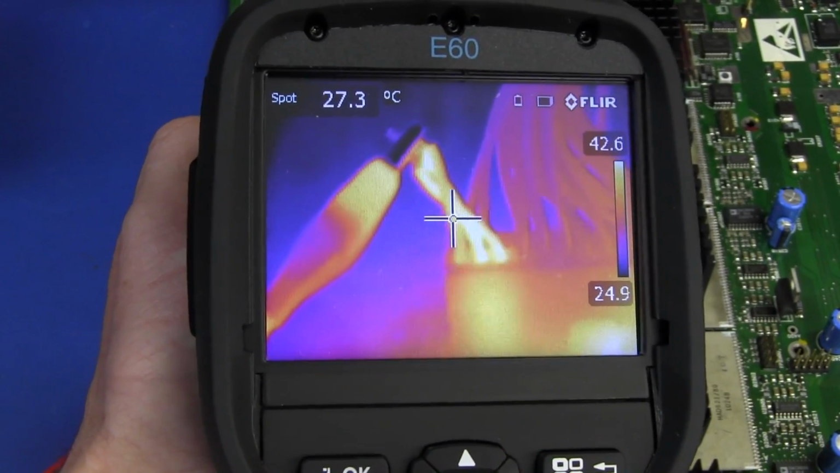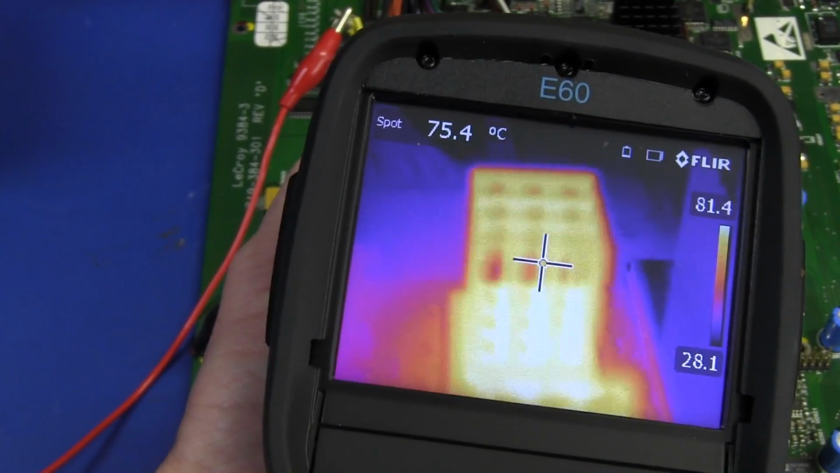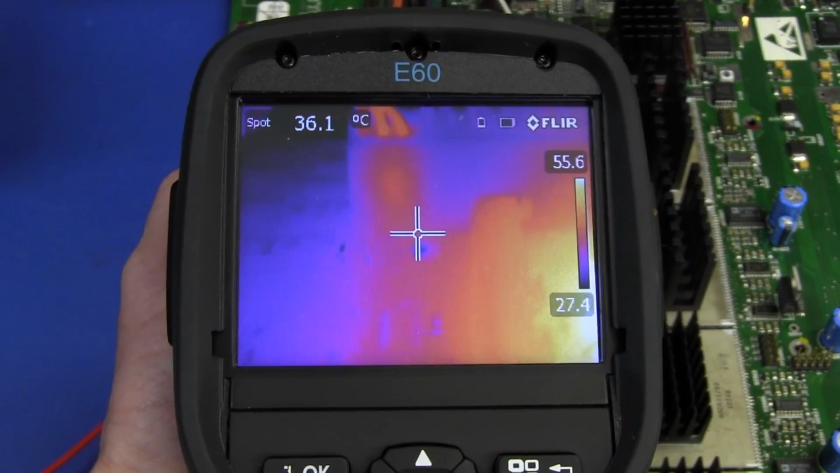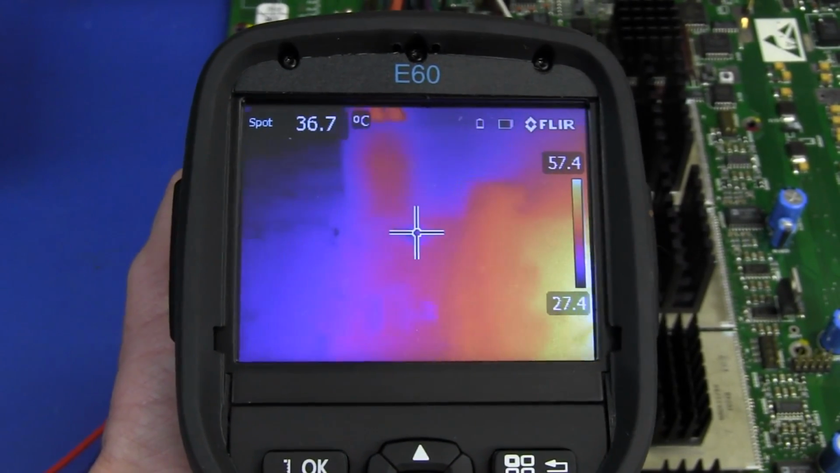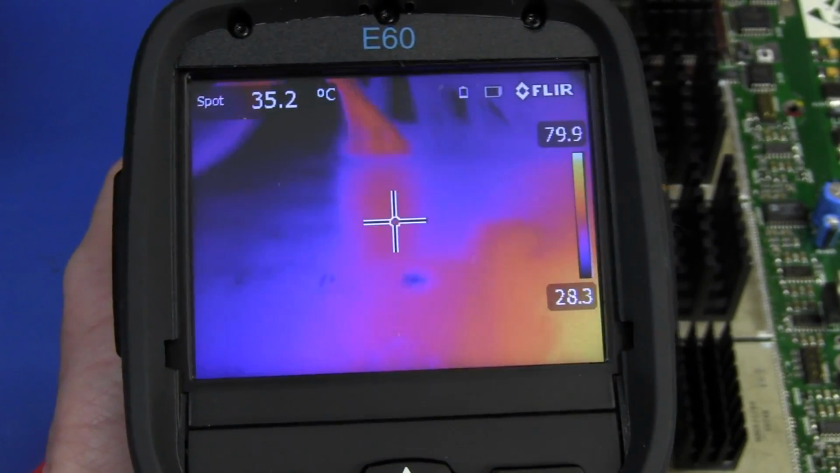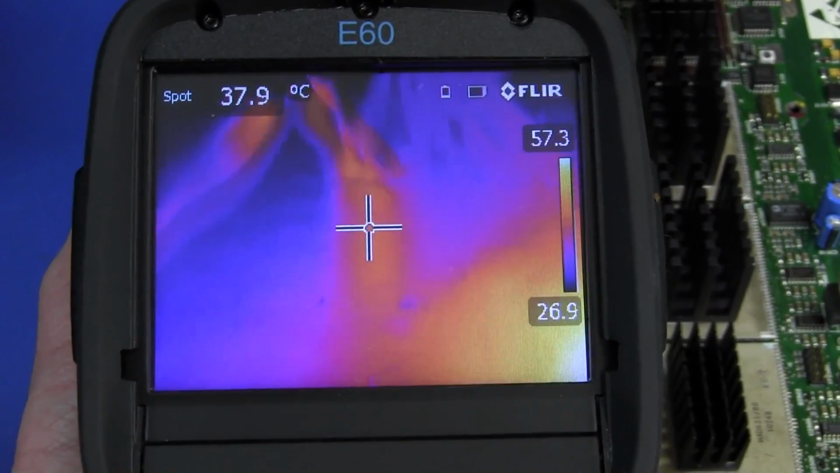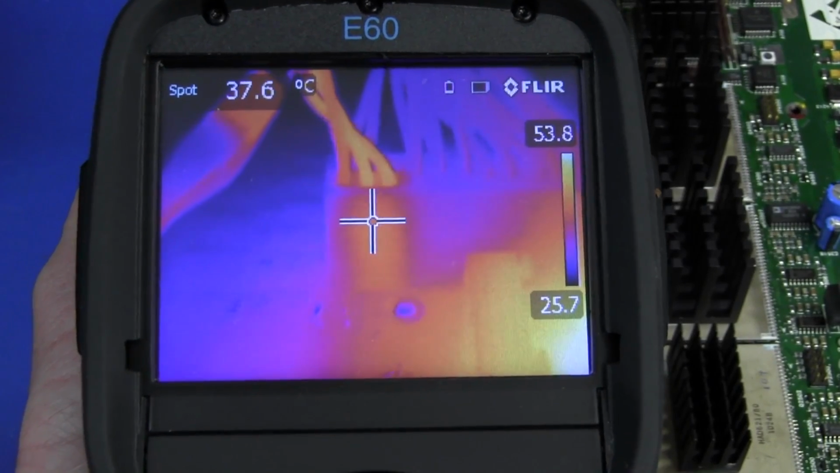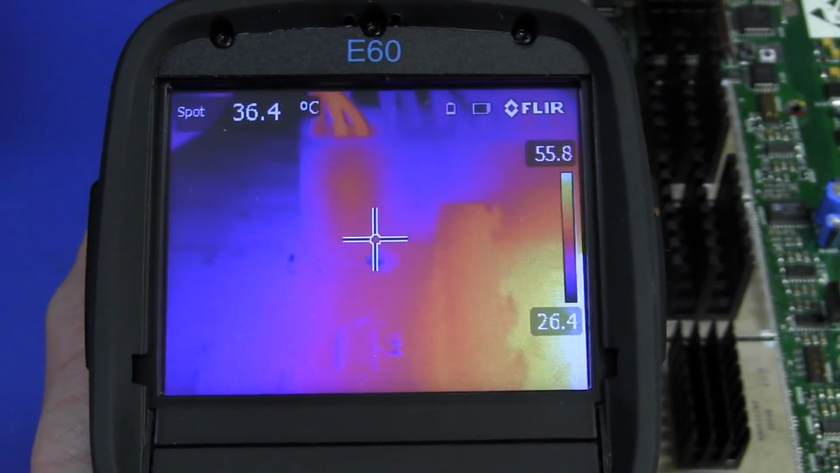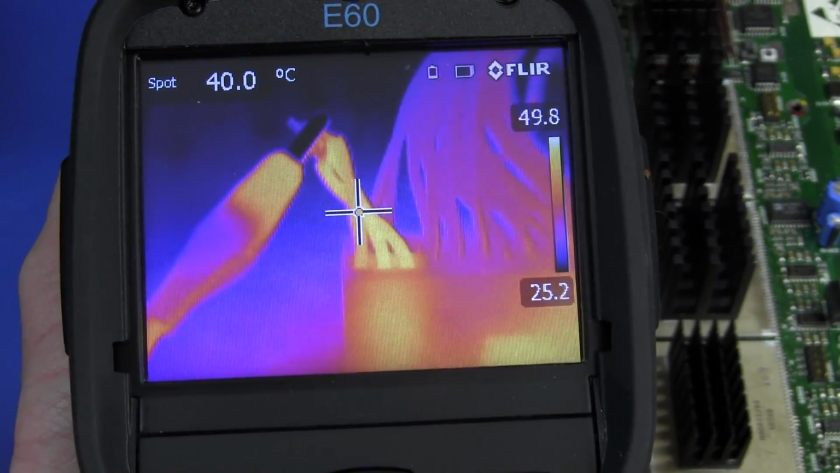Now it's tricky to get this because we are getting heat spreading from this heatsink here. It spreads across, but you can see that there's no hotspot on that mounting hole down there at all. There is no hotspot, so there's nothing going on there. You can actually see inside the connector as well. There you go. You can see the connections heating up inside the connector, but no hotspot on that mounting hole. So that pretty much rules that out.